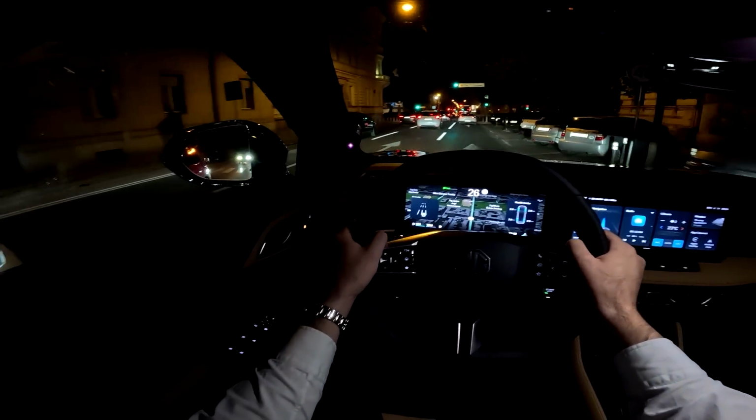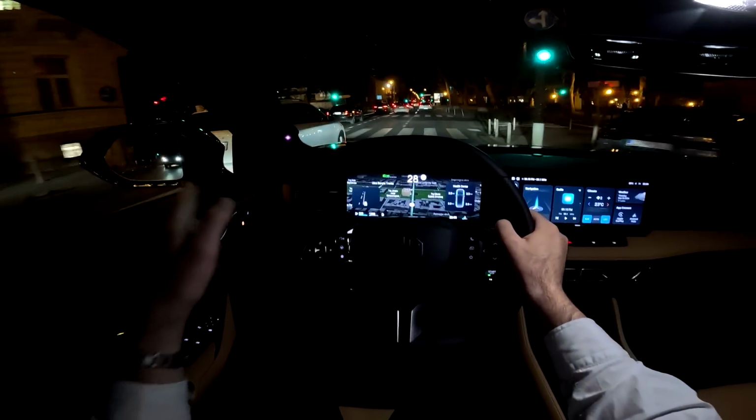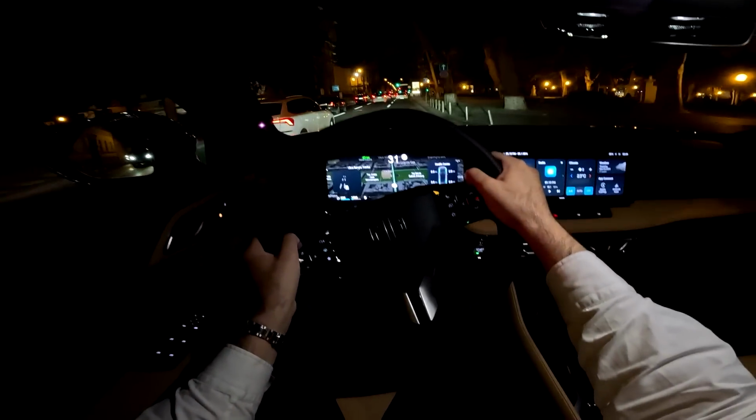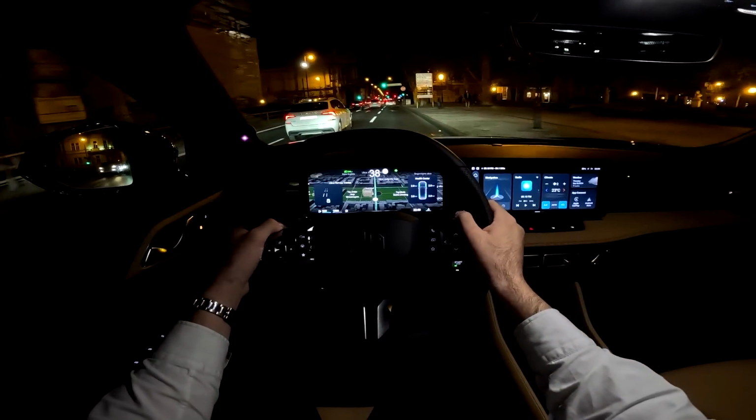Now you can see the blind spot assist. So if I turn on the indicator, this starts to blink, so that you know that you have the car in your blind spot.